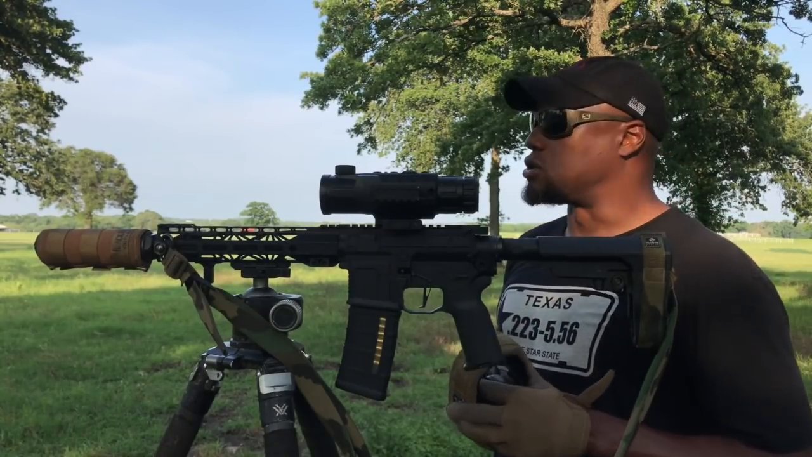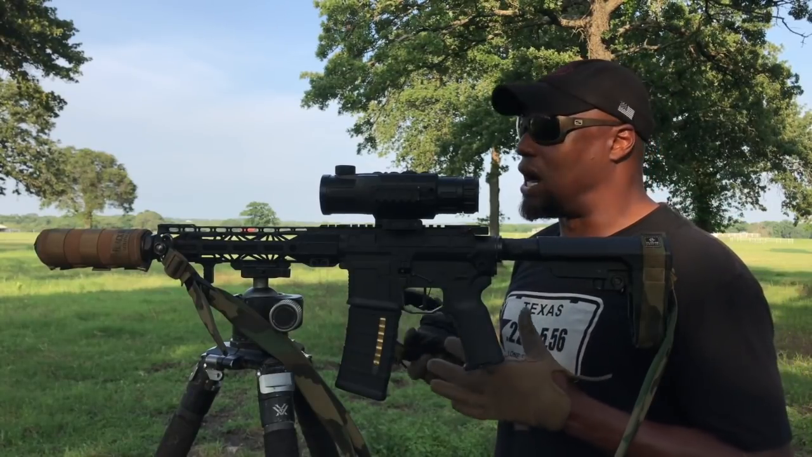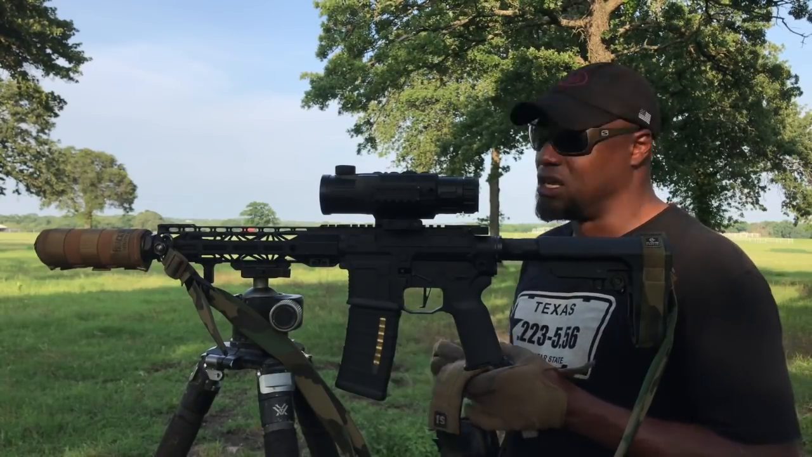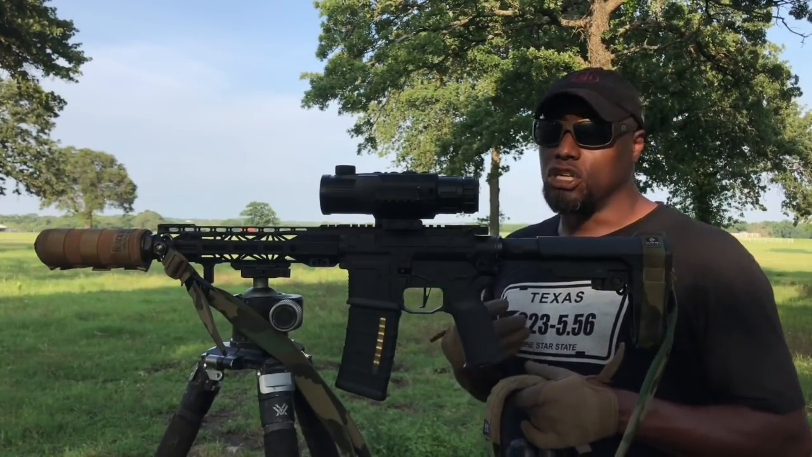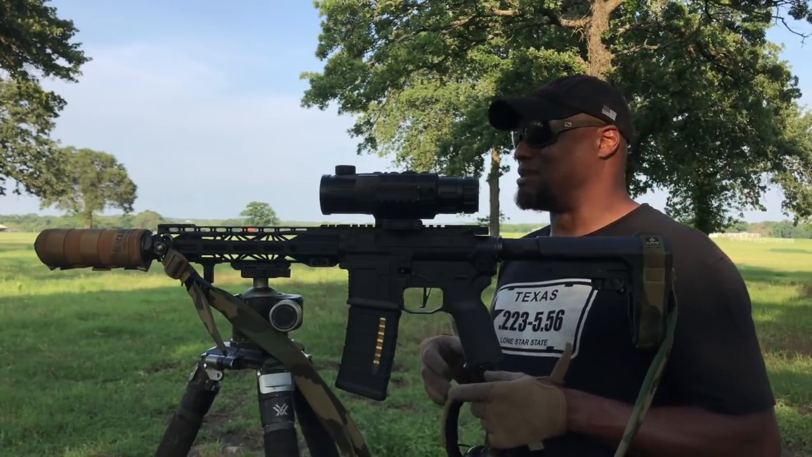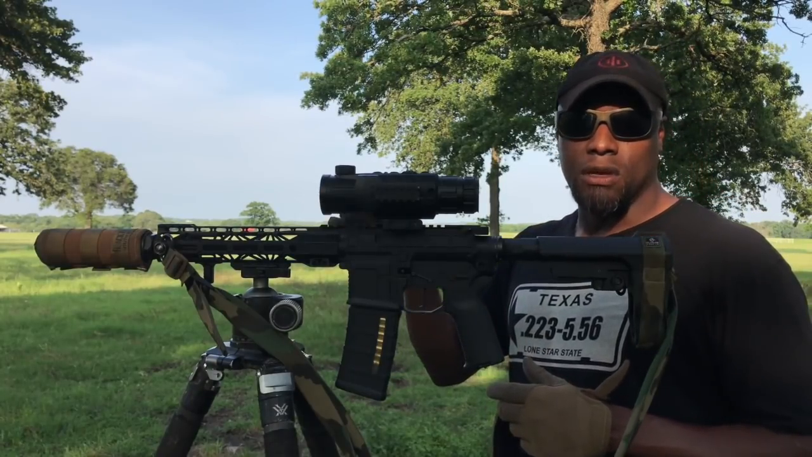Back to the targets real quick. I know some people probably aren't comfortable with shooting steel. That's fine. There's other great options out there. People use water bottles. You can use reflective tape on a paper target. One of my favorites is using a cutting board. You can go to the dollar store and pick up like 4 or 5 of these cutting boards. They're like 12 by 12 or something like that with the measurements. I'm not sure exactly what the size is, but the first shot you take into them, it will glow hot.